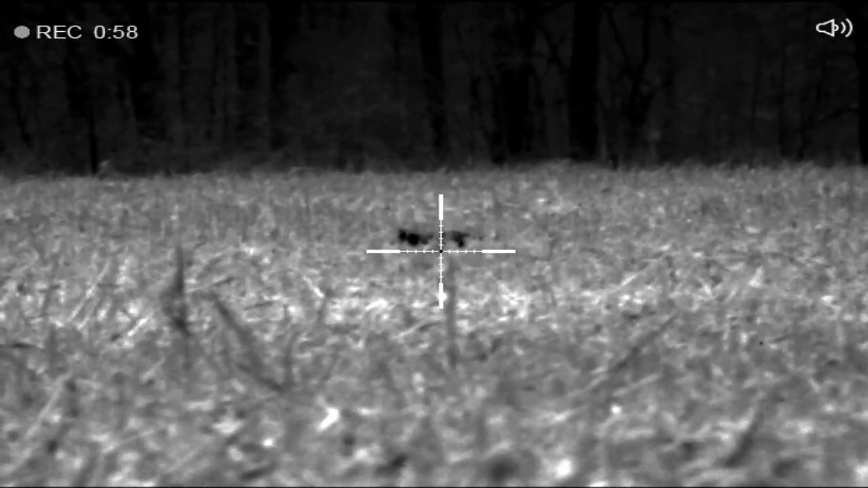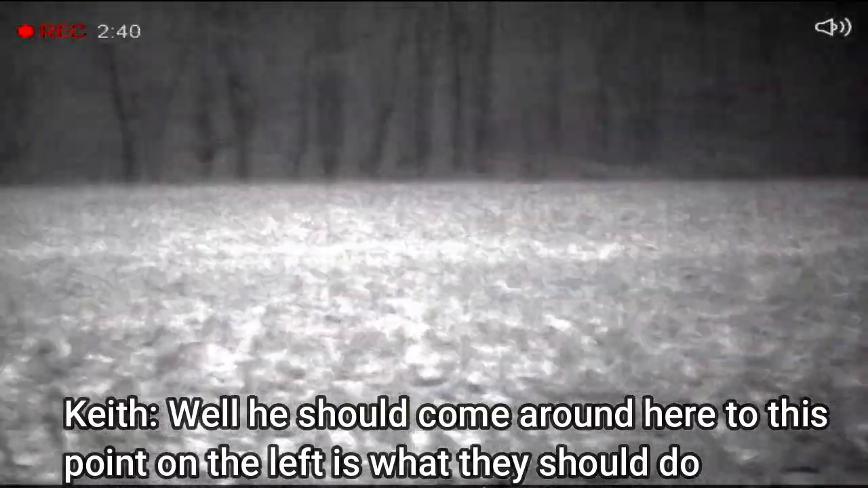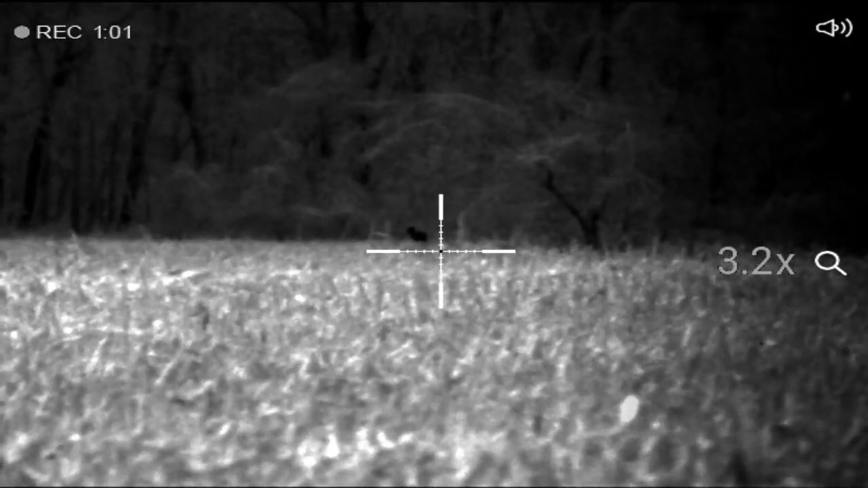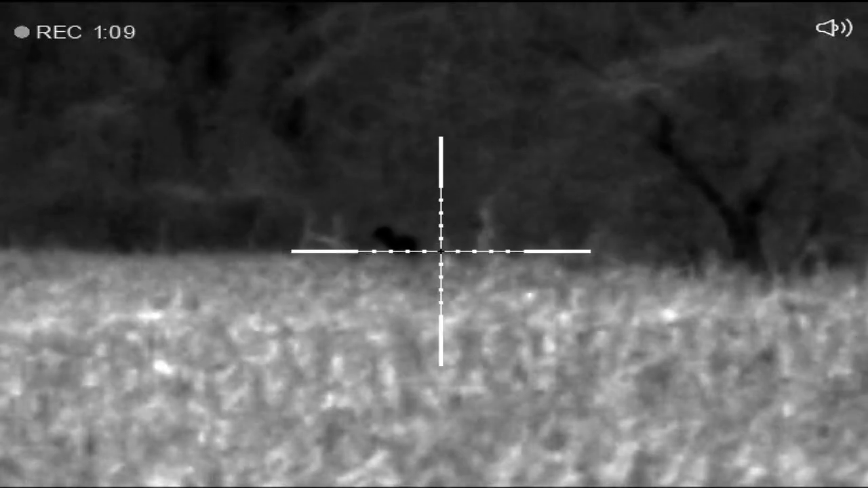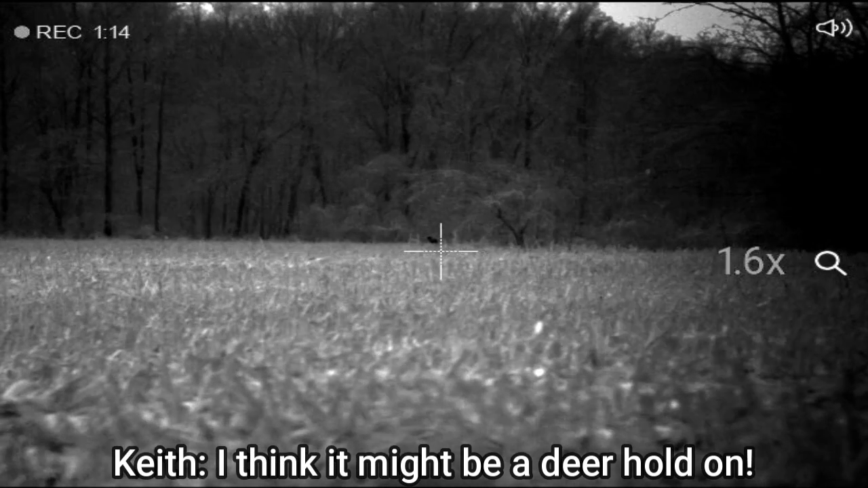Even though I've shot once already, I know there's more coyotes in the area, so this is a true testament to shoot and suppress. But even if you're not, immediately get right back on the call. They should come around this point over here to the left. That's what they should do. Right there, Jamie, on the corner. That's a coyote or a deer. That's right where we're expecting them to come from. I think it might be a deer.